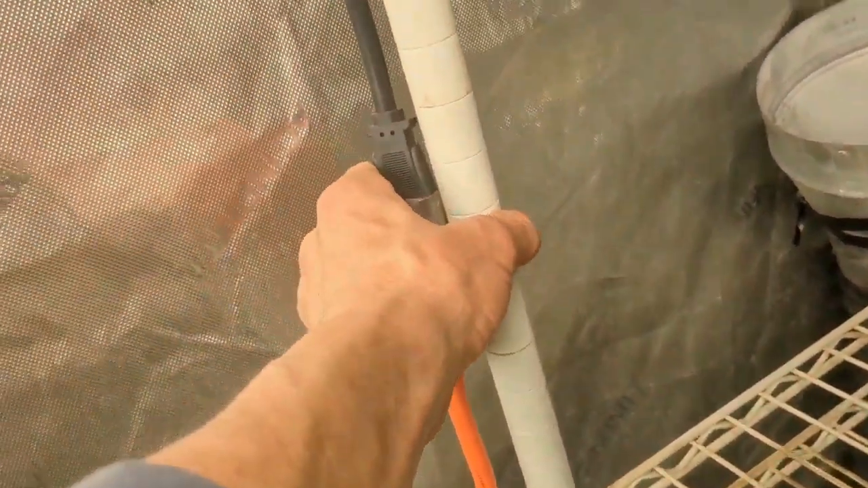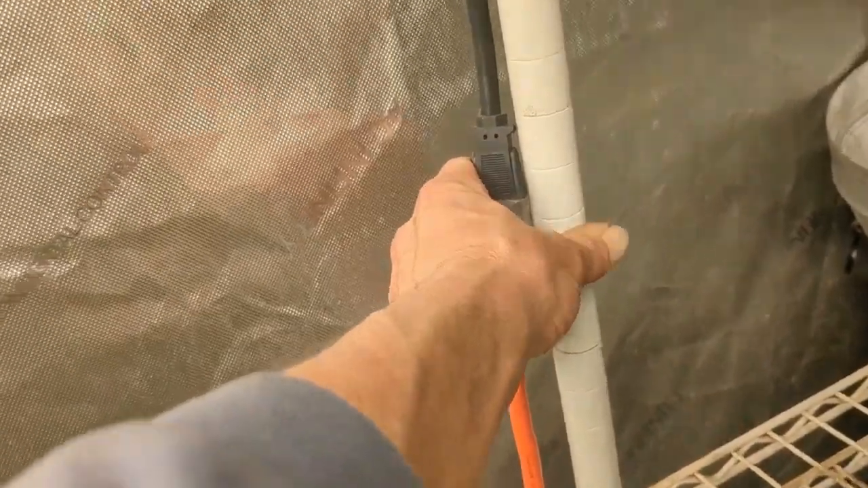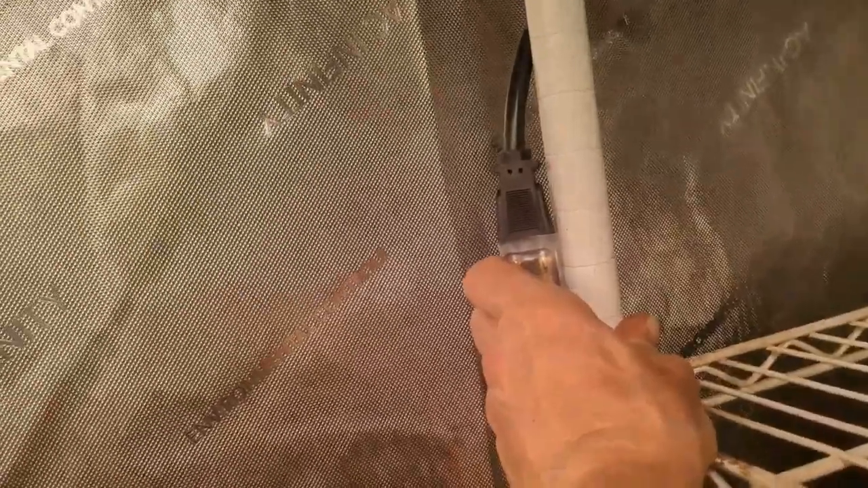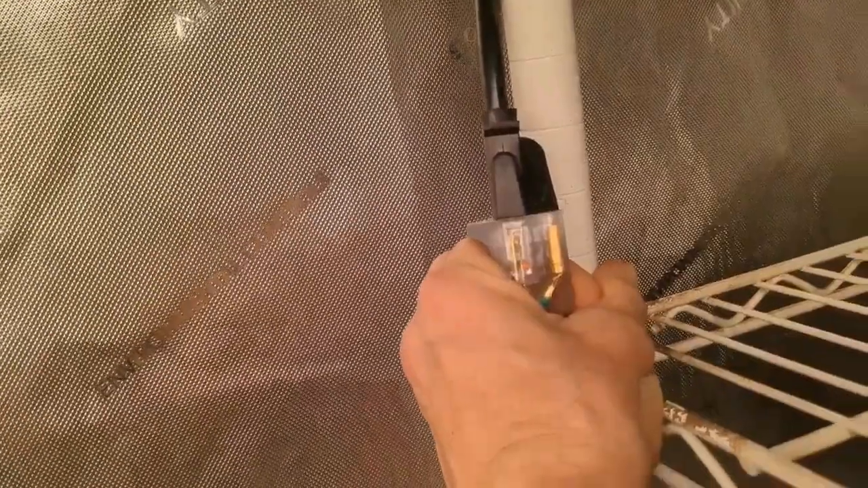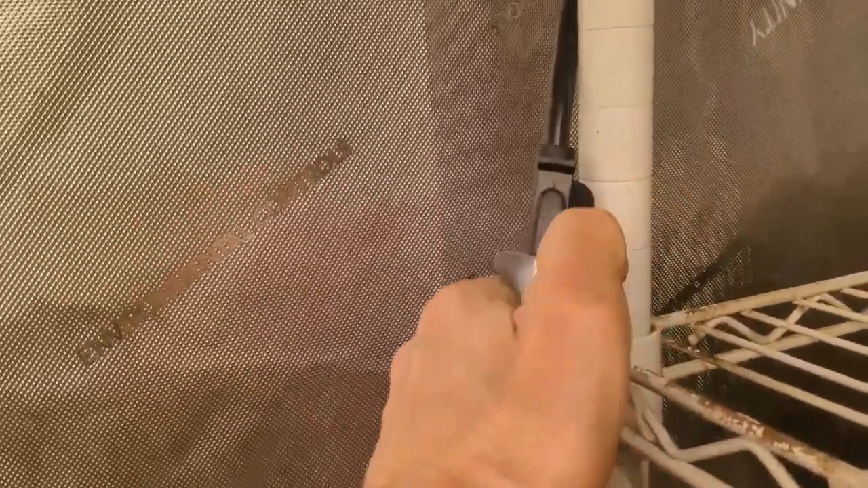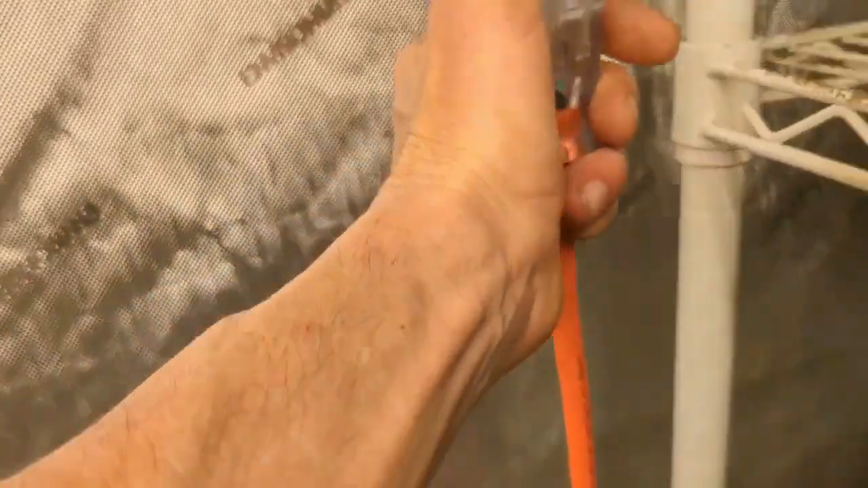The other thing is every connection I make, I keep at least 3 feet off the floor of the tent. I tend to go even higher than that, and this I probably should raise higher. Those are your points where if you have a water spill, you can have a short. Those are your points where water can seep in those cracks, right? The cord itself is sealed, but these connection points are not. And so I always like to keep these up high in the tent, as high as possible, preferably ceiling height.